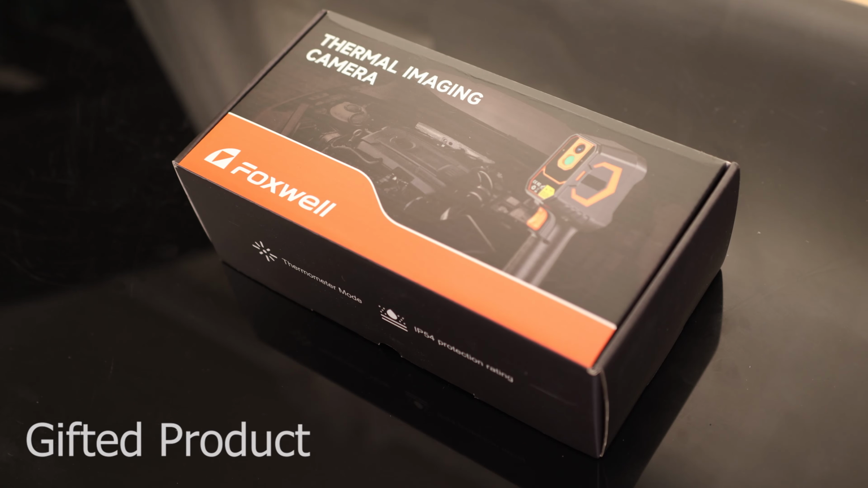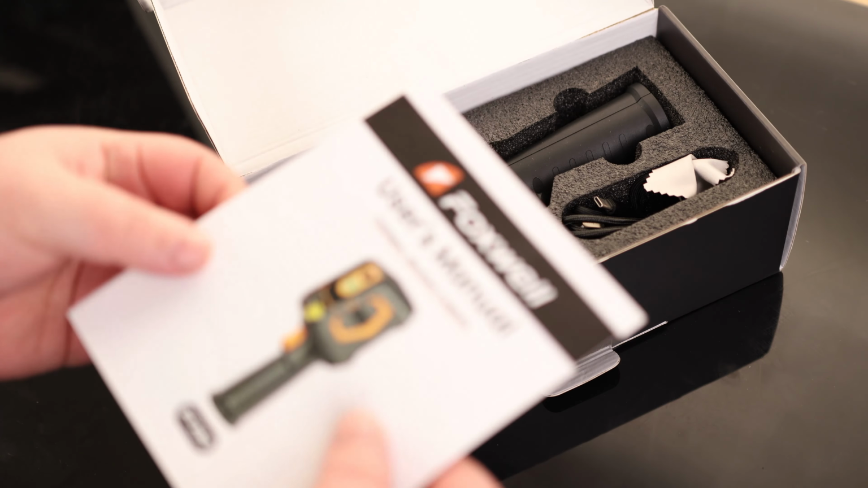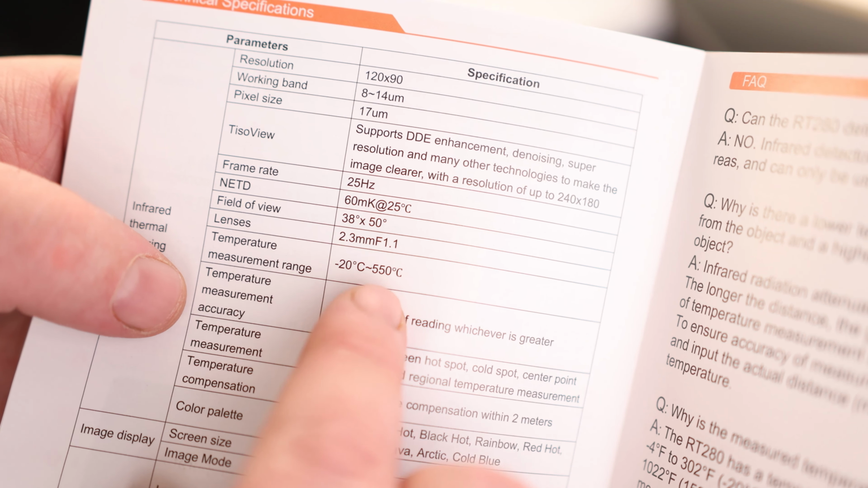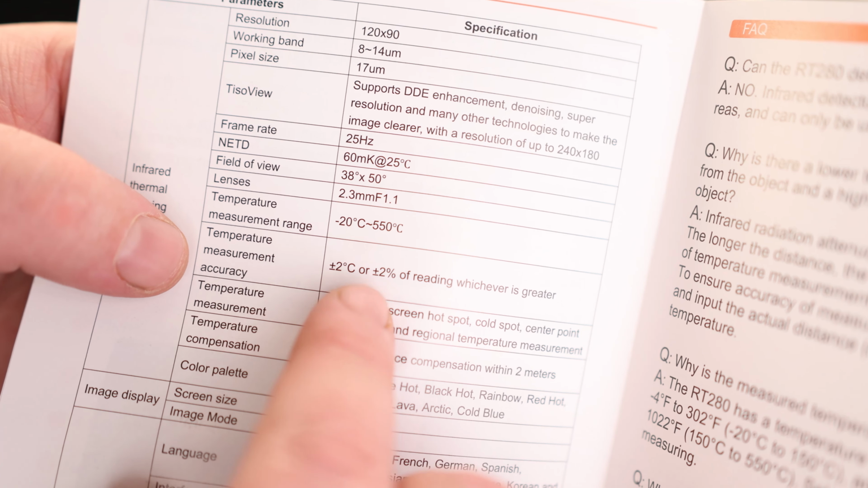Today, take a look at the FOXWELL thermal imaging camera. So we got our user manual. It says that it is a 120 by 90, that is 17 micrometers. Frame rate at 25 hertz. Measurement range is negative 20 degrees Celsius to 550 degrees Celsius. The accuracy is within plus or minus 2 degrees Celsius or 2%.